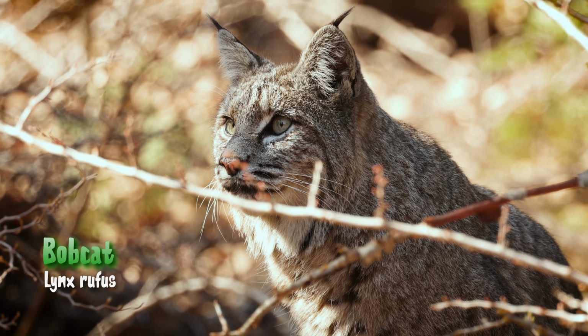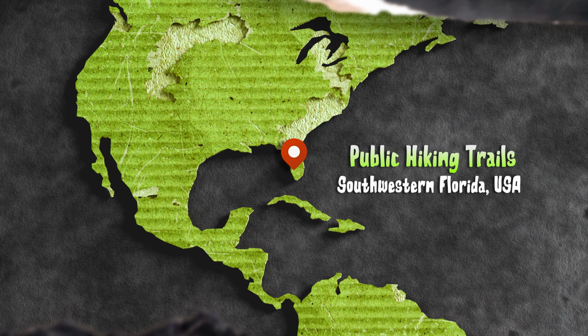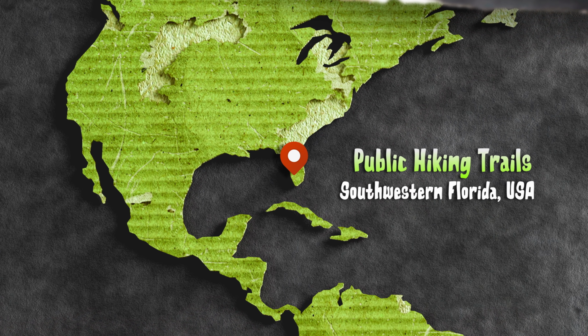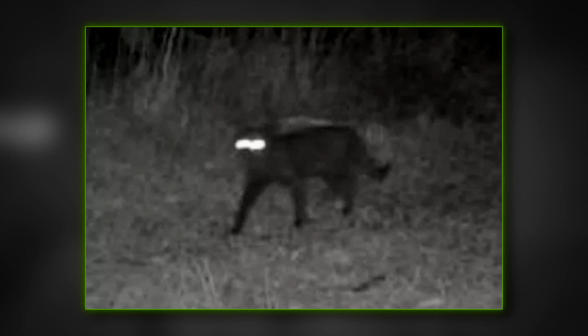I know that's what this looks like. The imagery taken at night obviously makes it look black. Maybe it's a bobcat, but let's read up on it. So it says here that the photo was taken on trail cam in public lands in Southwest Florida, posted by the South Florida Wildlands Association. What it shows is a 4-legged animal with dark fur, a long tail, and glowing eyes captured at night, clearly a cat.